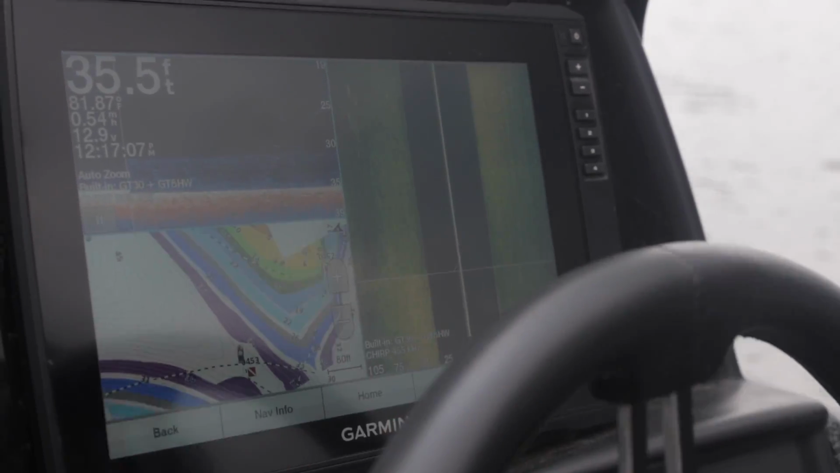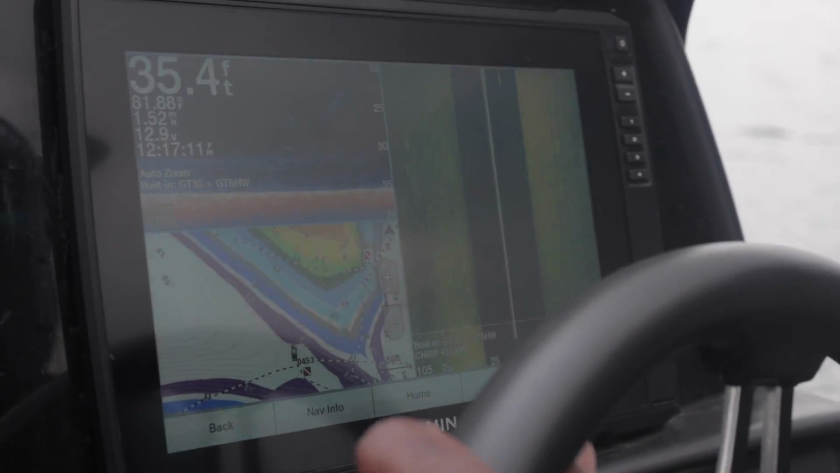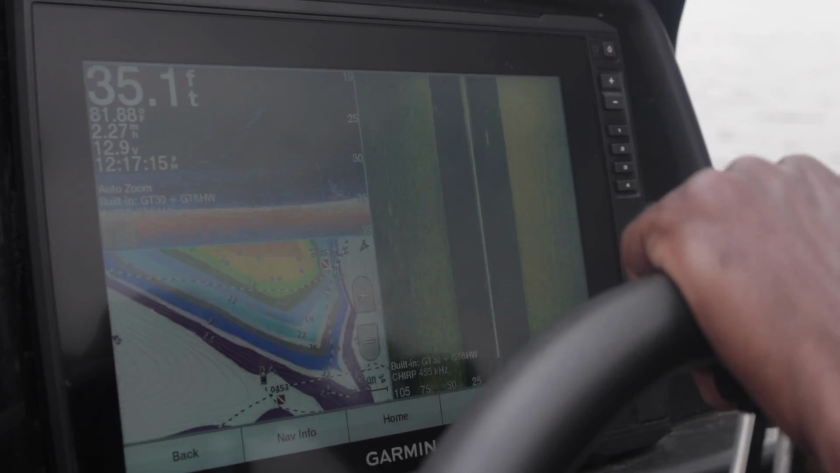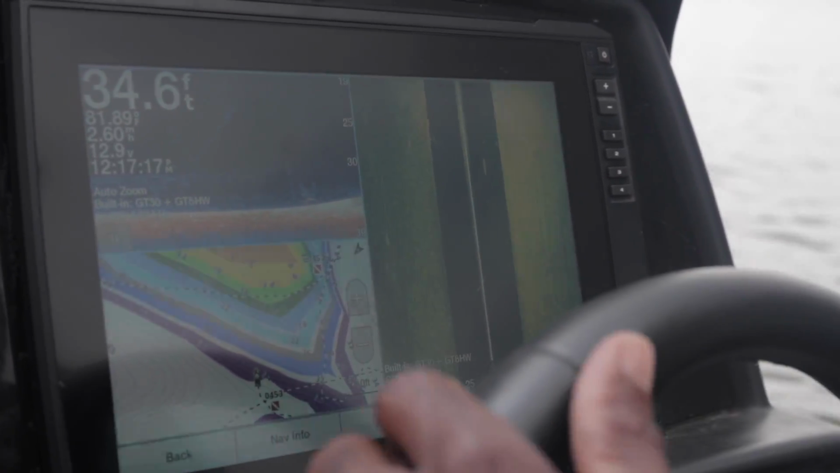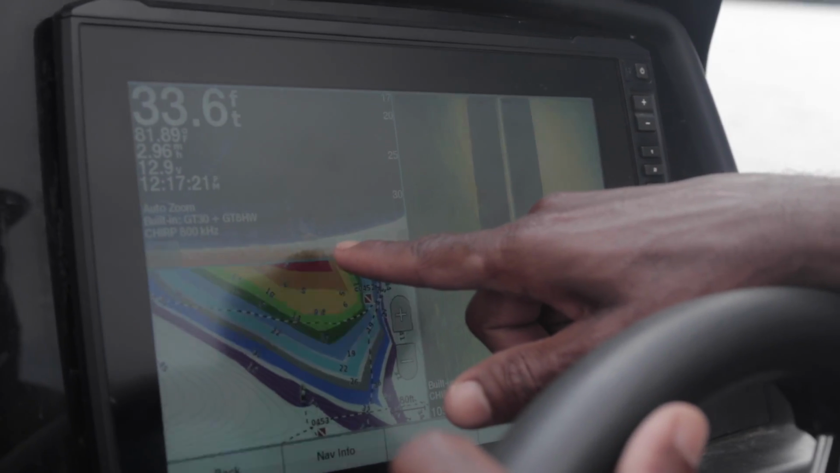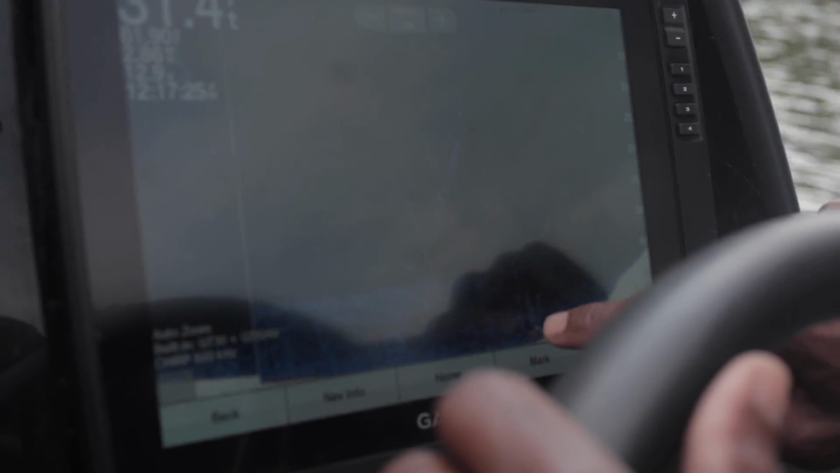I'm idling, looking for laydowns, stumps, brush piles, that type of thing. So I'm actually going to be looking in the green section. I just like to use the greens. I think you can see it better. I just idled over a piece of brush there. I'm going to idle back over that. So that's brush right there on the bottom.